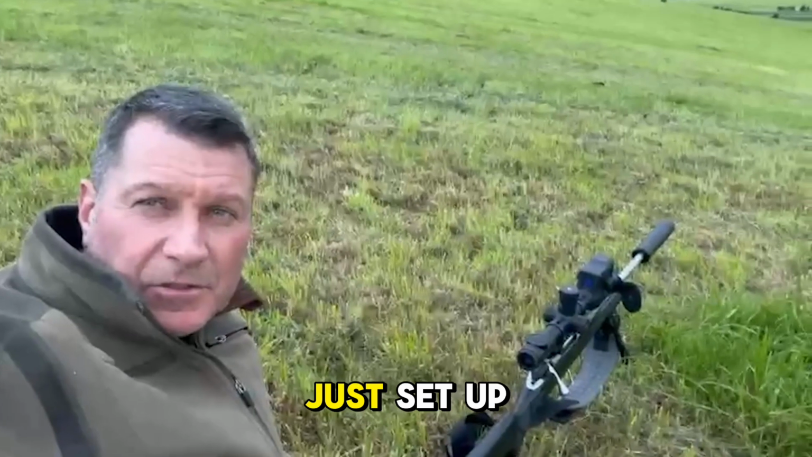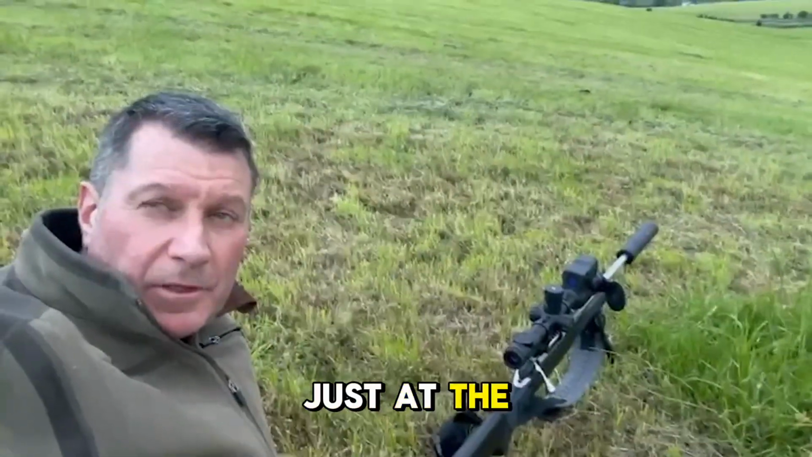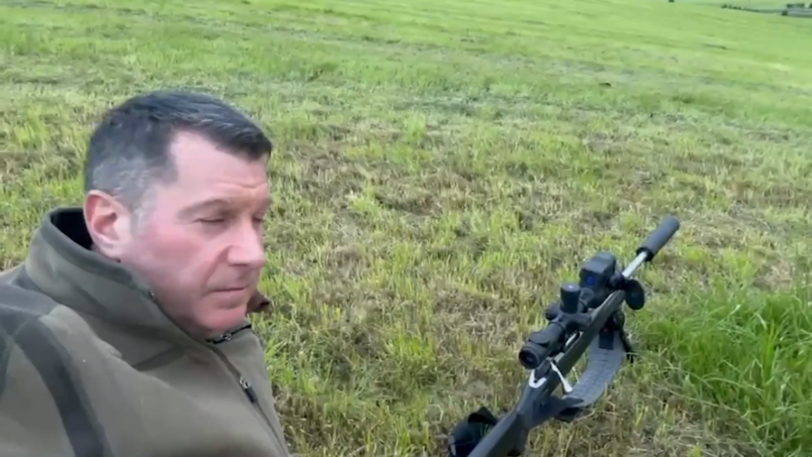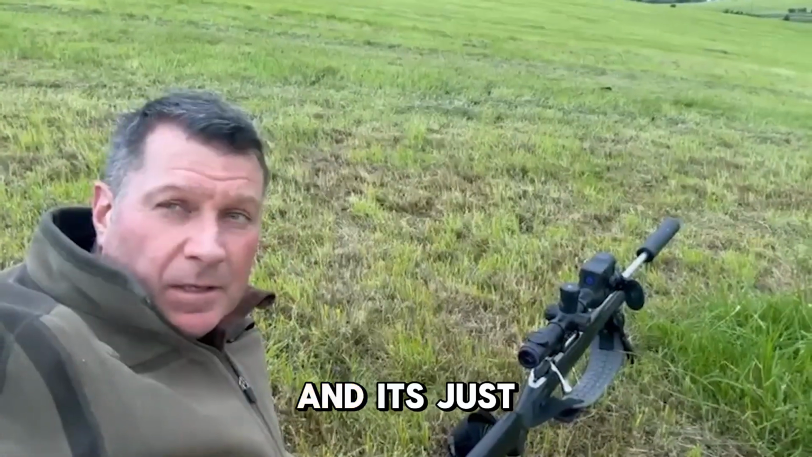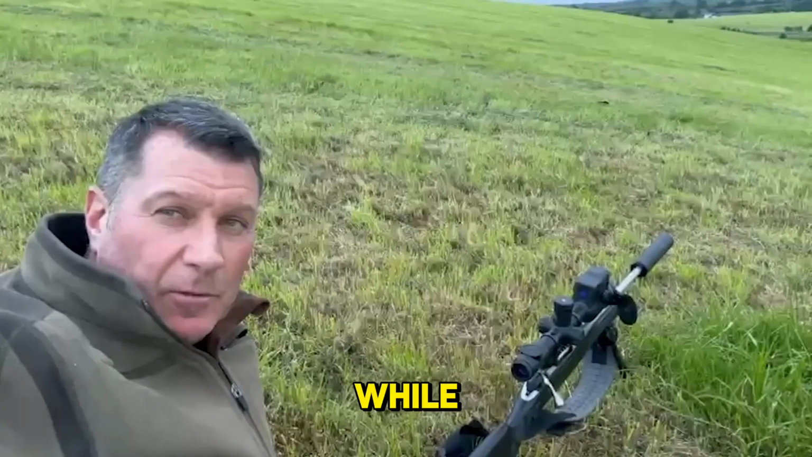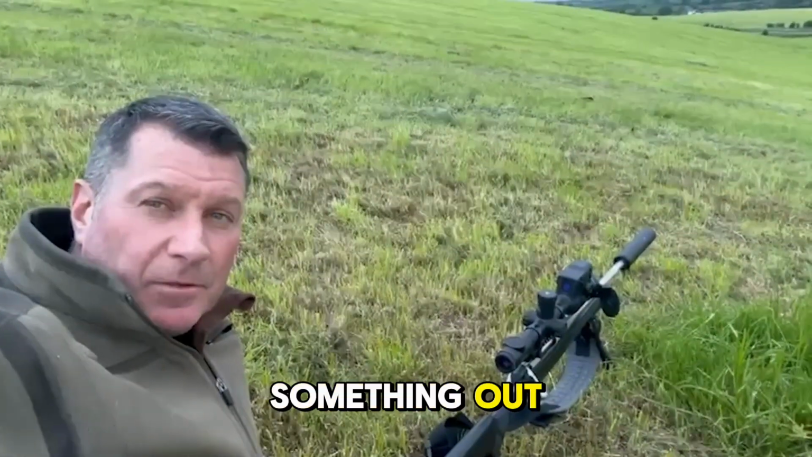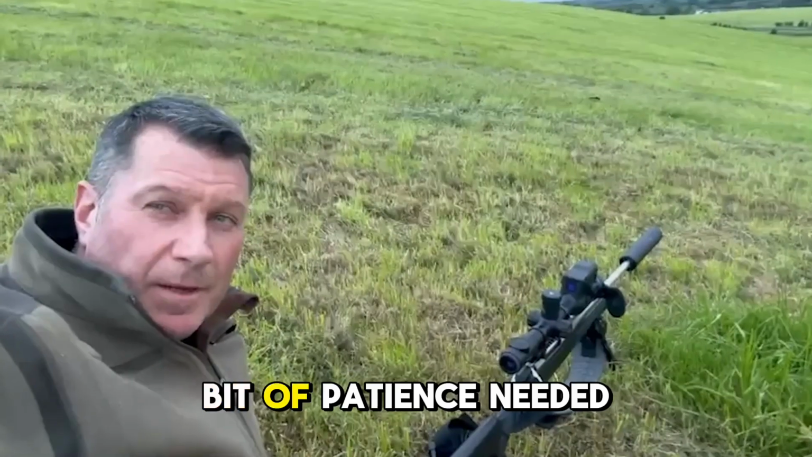So that's me just set up. I've got the collar just at the bottom of the hill there. And it's just a waiting game now. It's still really light. I expect it to be light for a while, but you never know with the collar at this time of night. It might bring something out, so a wee bit of patience needed.